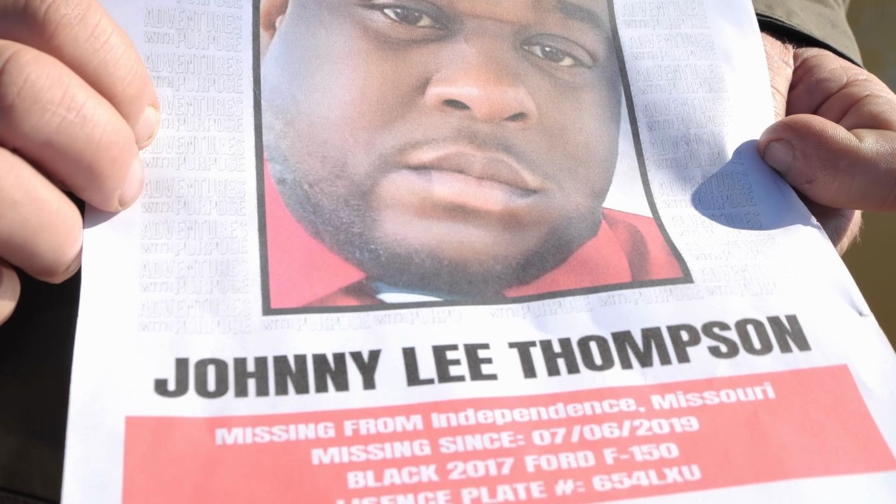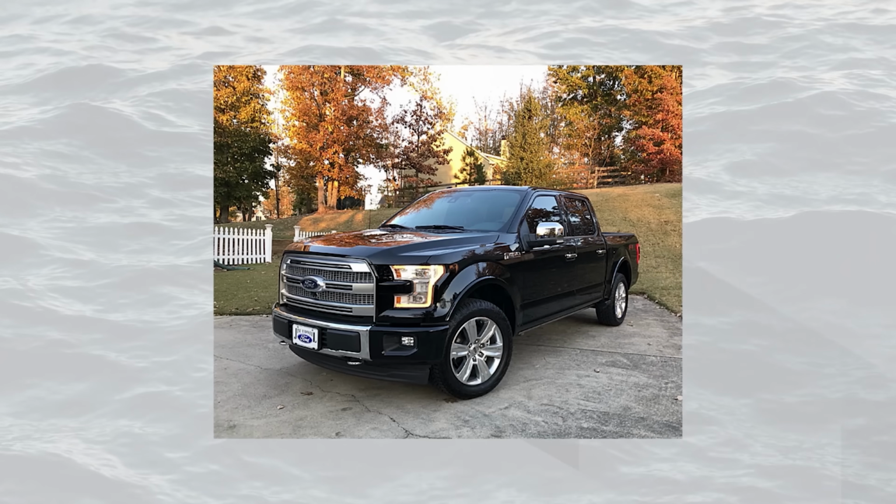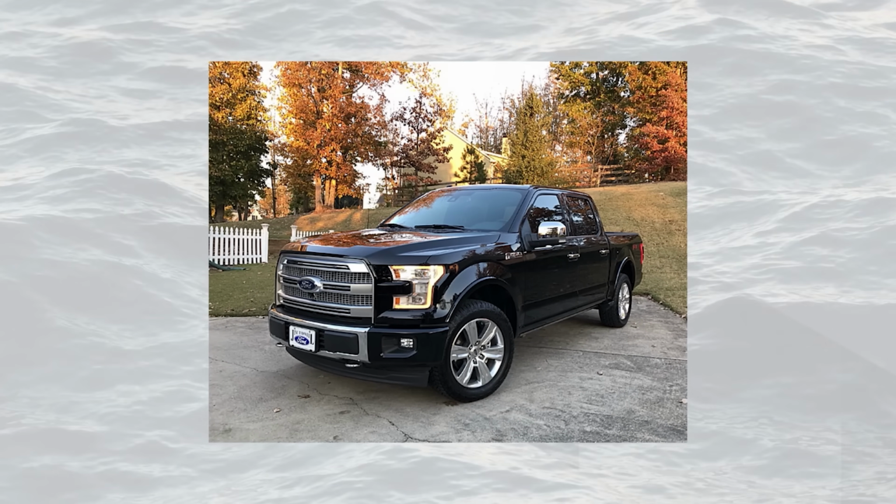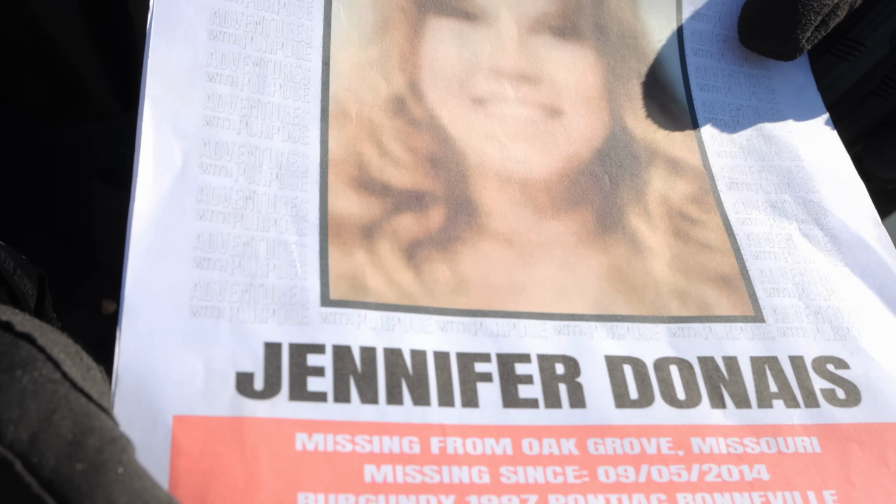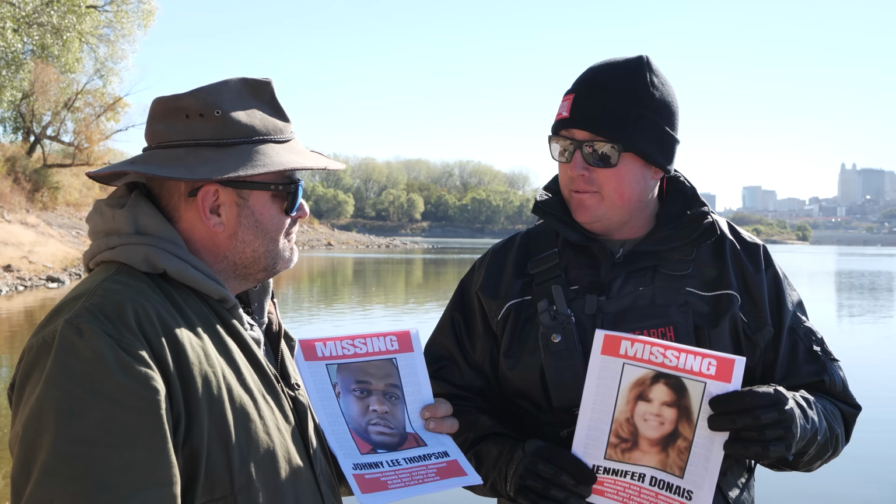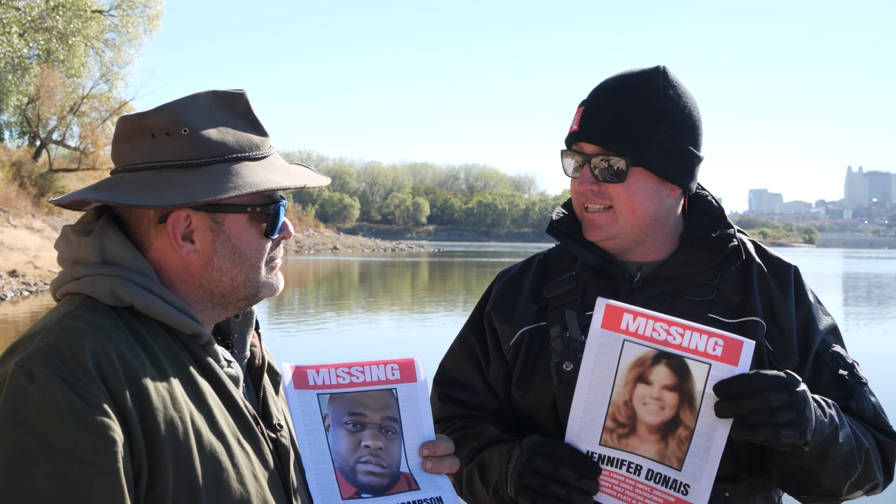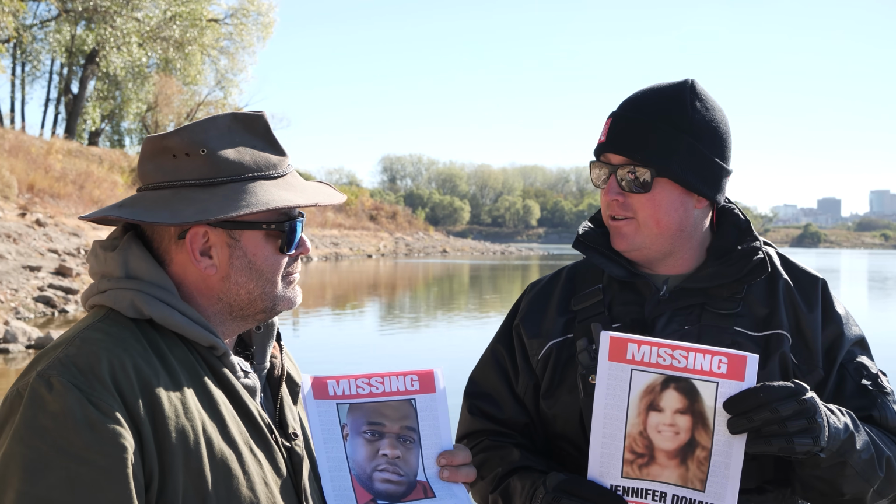model. Johnny Lee Thompson, missing from Independence, Missouri, missing since the 7th of the 6th, 2019, in a black 2017 Ford F-150. Jennifer Danyas, missing since September 5th of 2014, driving a 1997 Pontiac Bonneville. This is remarkable because we have an opportunity here today to locate multiple vehicles that may lead to answers to these 6 missing people that we have holding here in our hands.